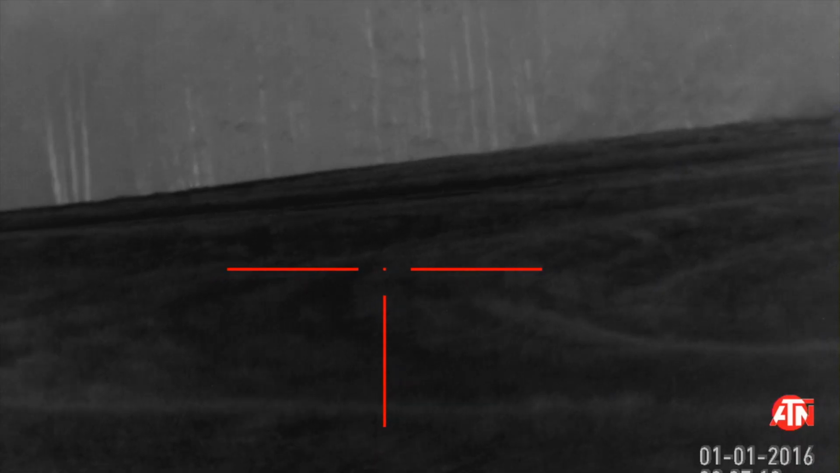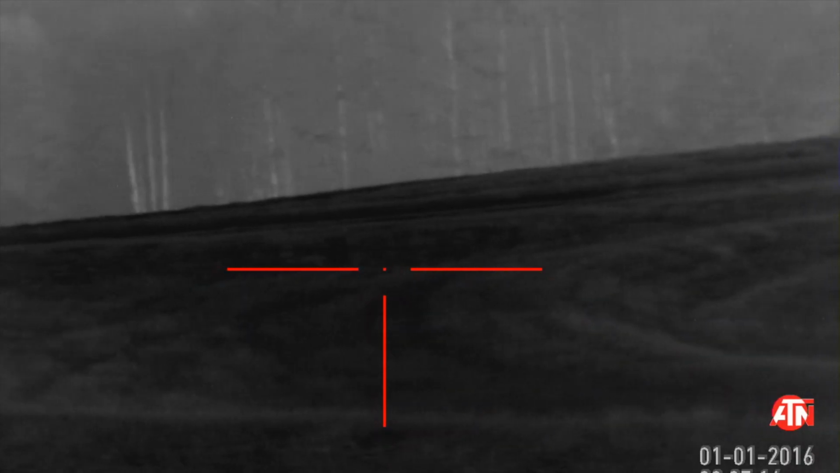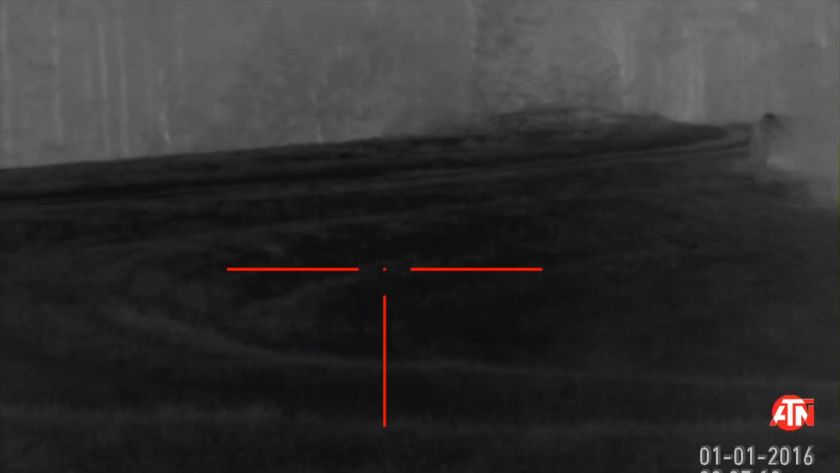Start out with a lone female howl. See if we get them to answer us back, get a little interested. See if we kill a couple.